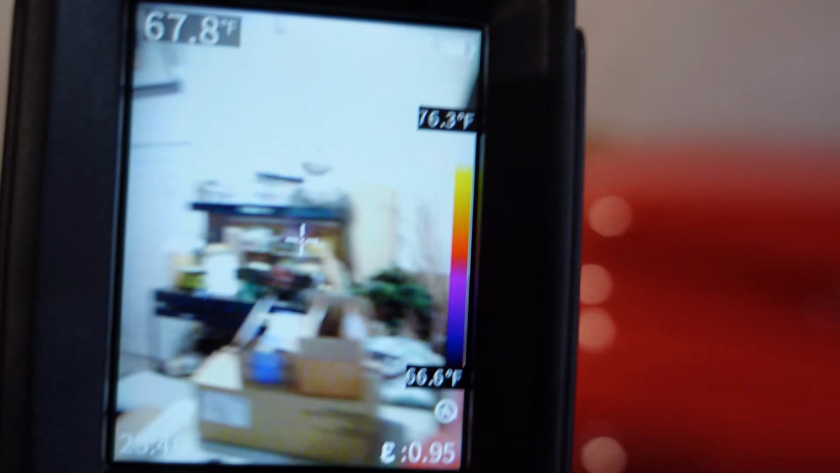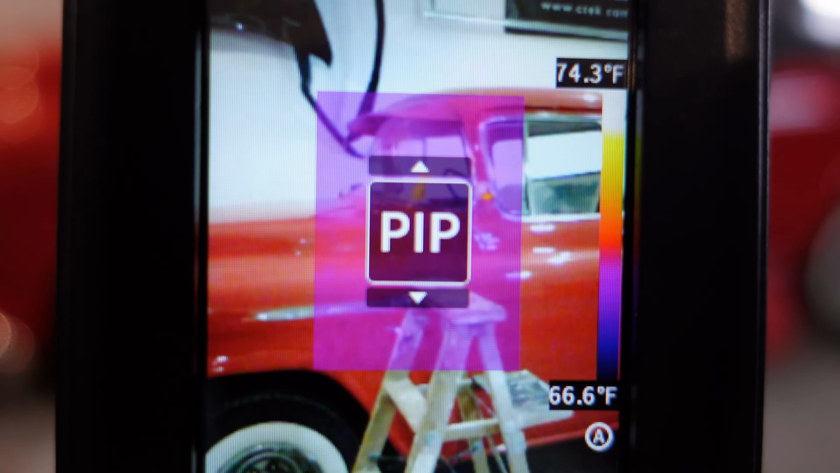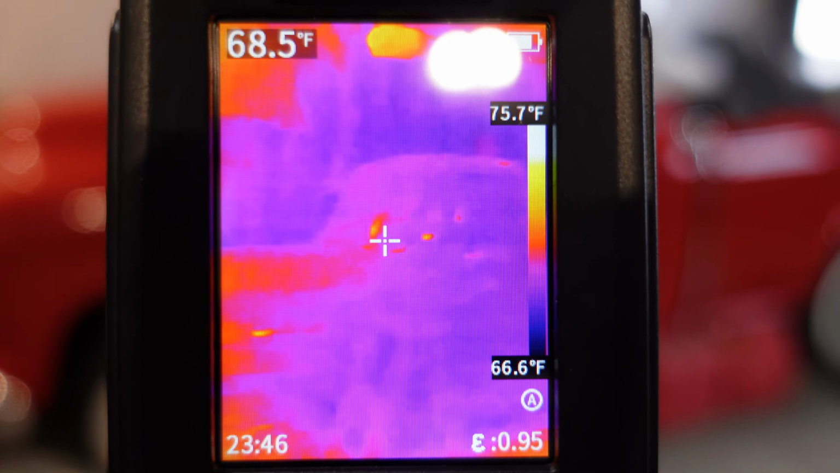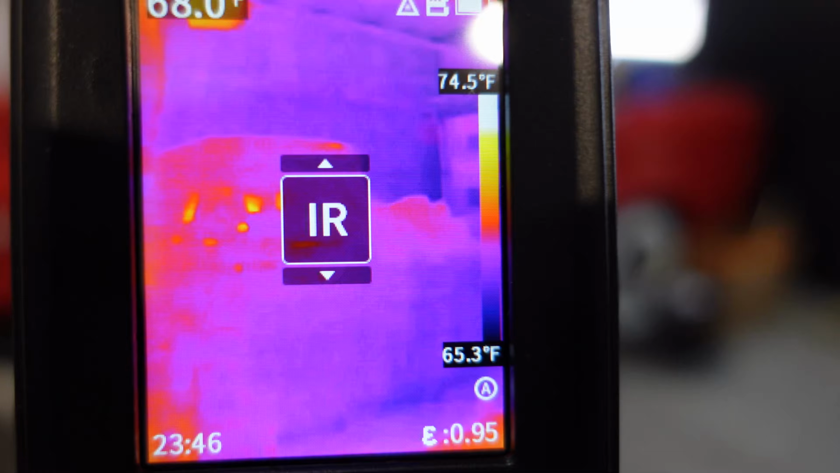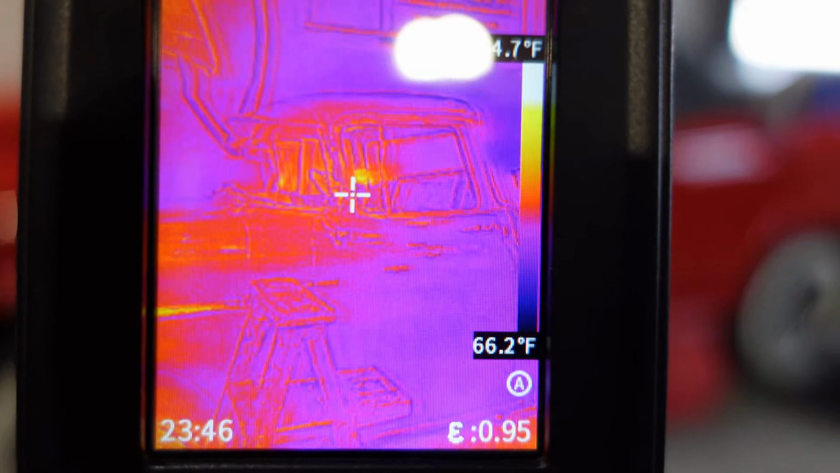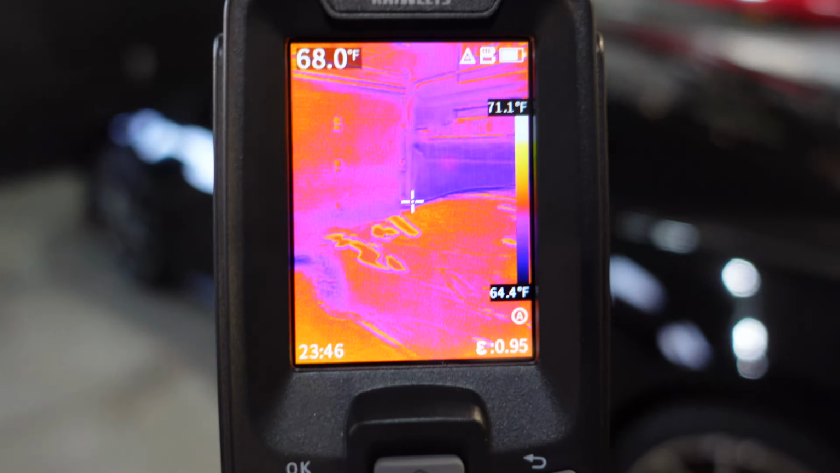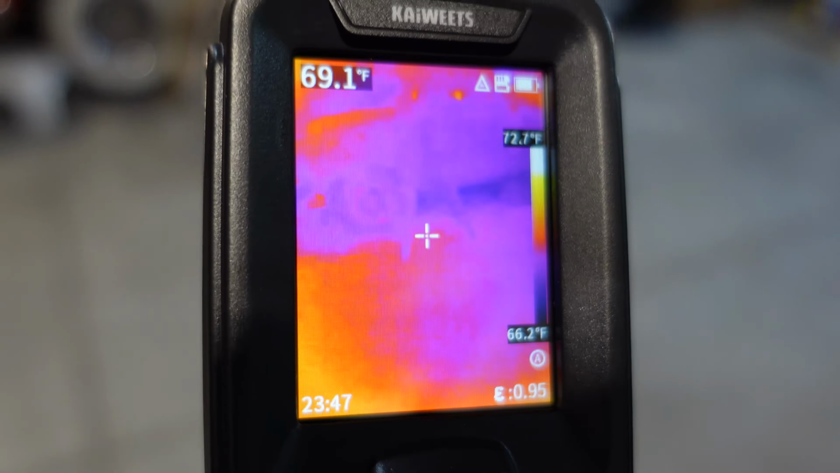Depending on what you're scanning, I back up here and we look at the old classic pickup. Picture in picture isn't revealing a lot. If I go to infrared, it can be a little difficult to even know what I'm pointing at, which is where this setting here with the multispectral image fusion might make it a little easier. I can tell it's a truck now. So I think this is a good demonstration of some of the settings that you have with the different cameras at the same time. Now let's take a closer look at the menus.